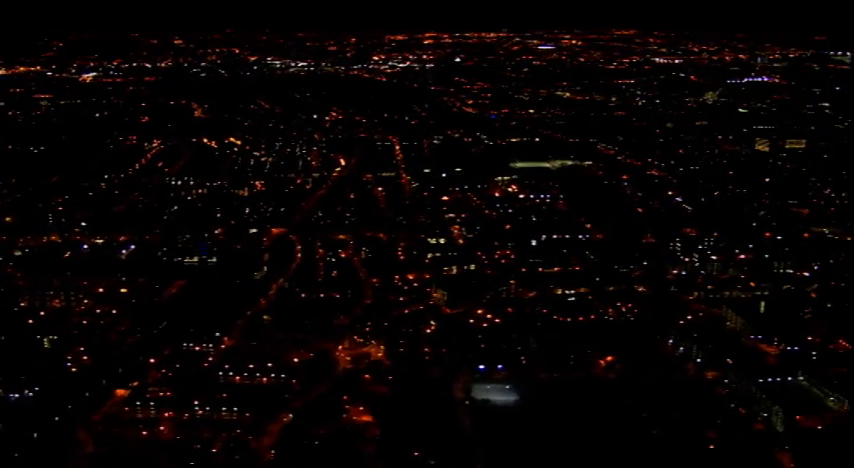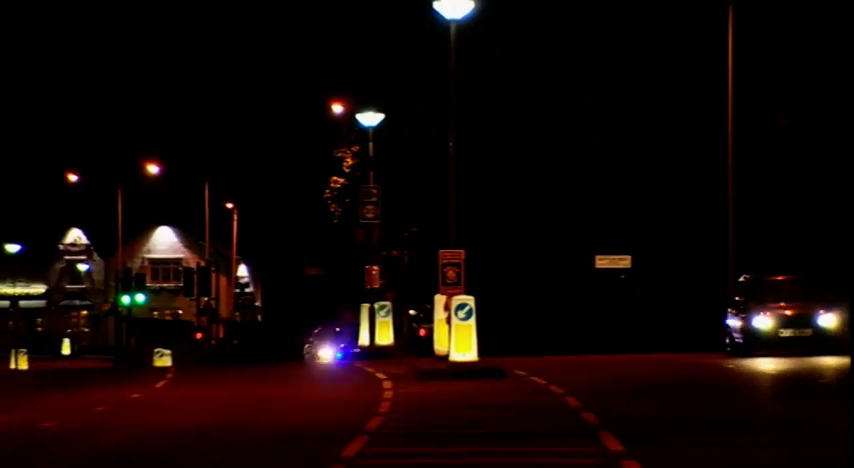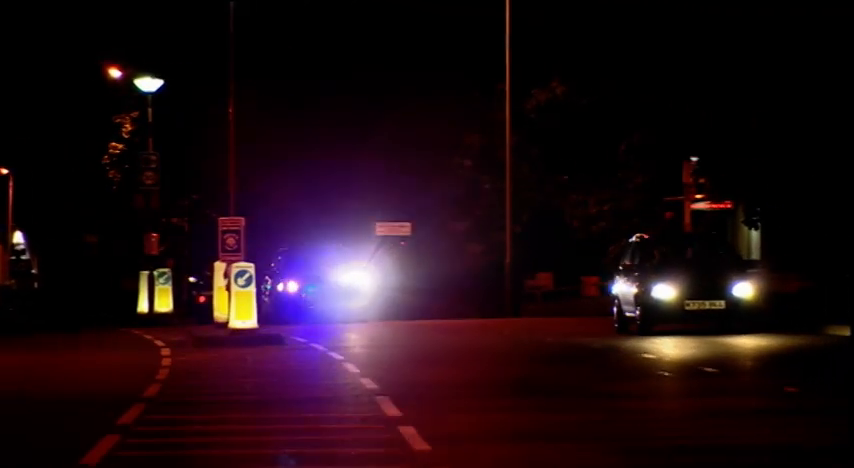Nightfall brings different challenges for London's police dogs. Many car criminals use the darkness to steal vehicles and to try and outrun the police. When this happens, the Met send in the dogs, so that when the chases end, the thieves stand less chance of getting away.